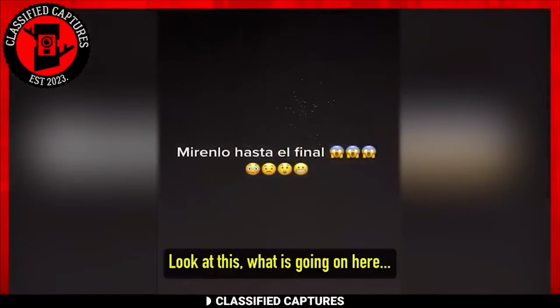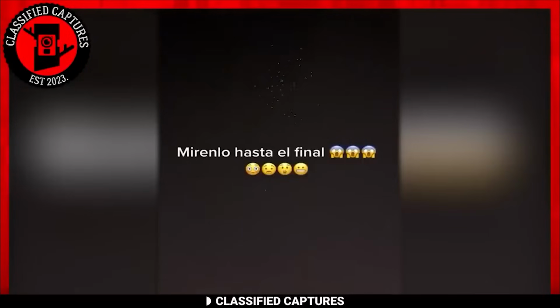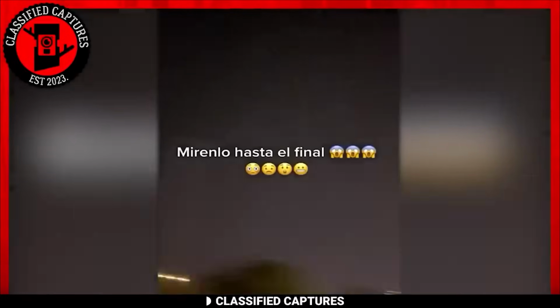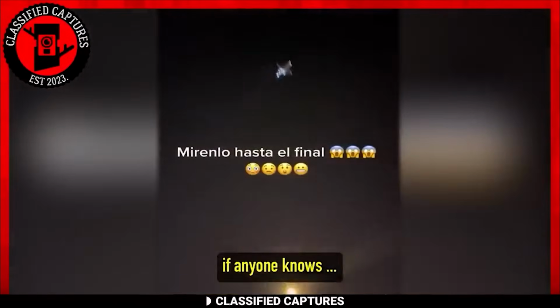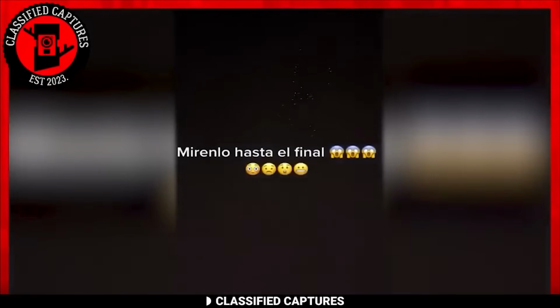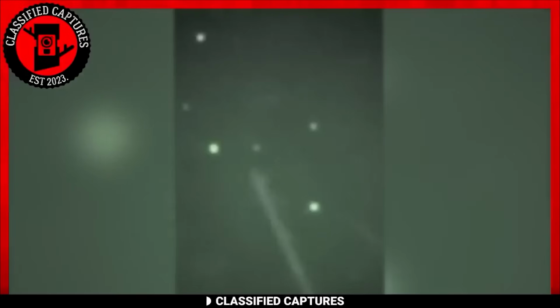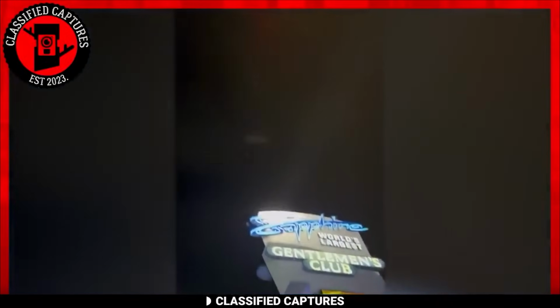A crowd has gathered to witness a peculiar spectacle in the night sky. Among the many objects illuminating the sky, there's a concentrated area with what seems to be either green lasers or some form of green gas dispersed into the atmosphere. The question that arises is, what could these objects be? Are they UFOs, drones, or something entirely different? The uncertainty surrounding this phenomenon certainly raises intrigue.